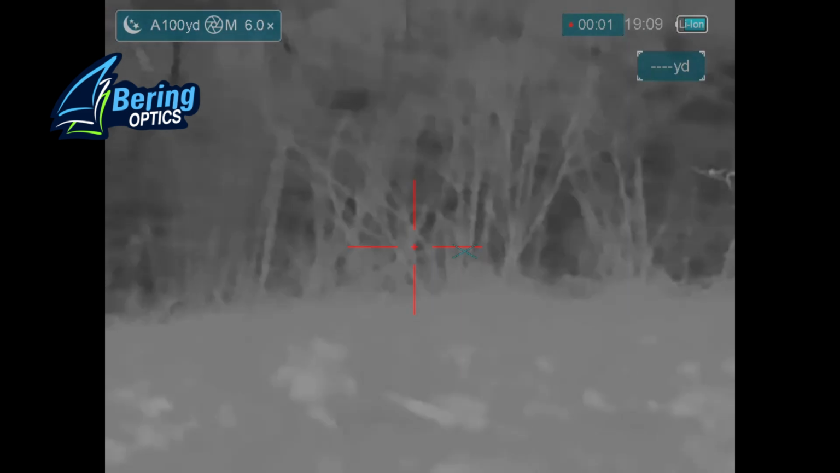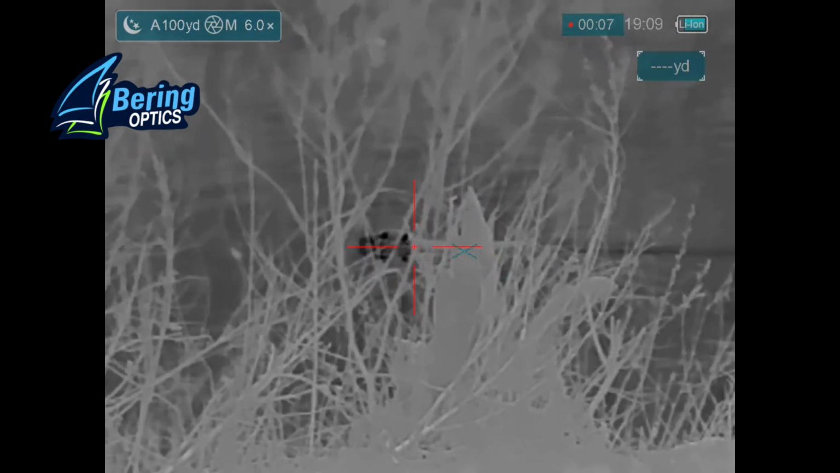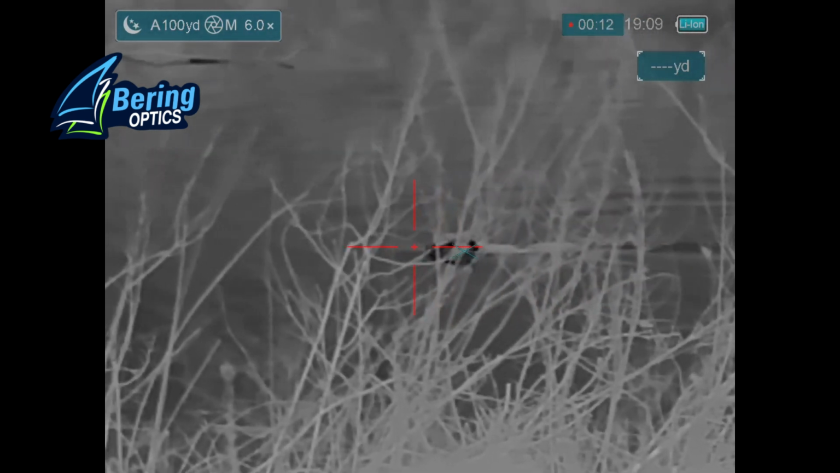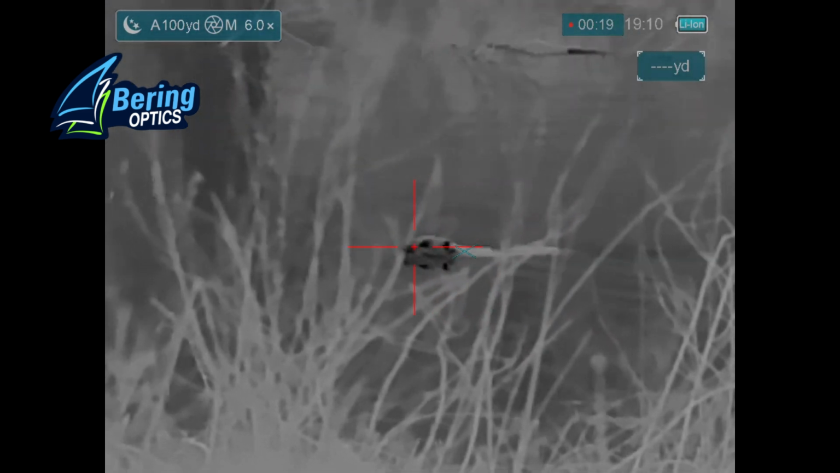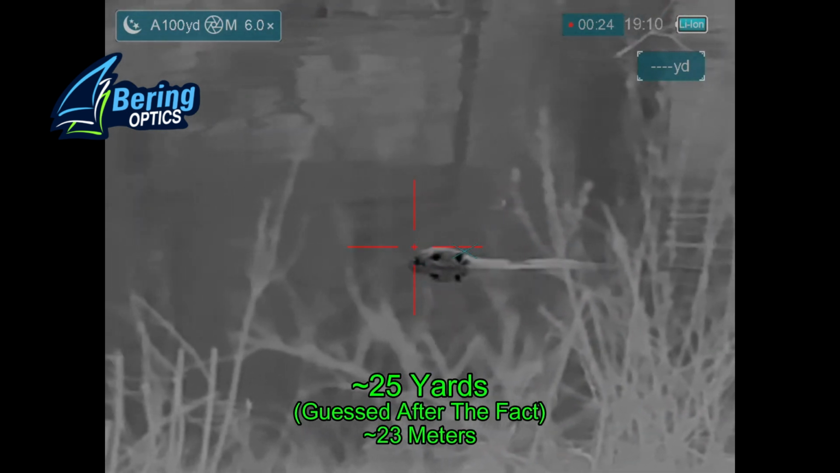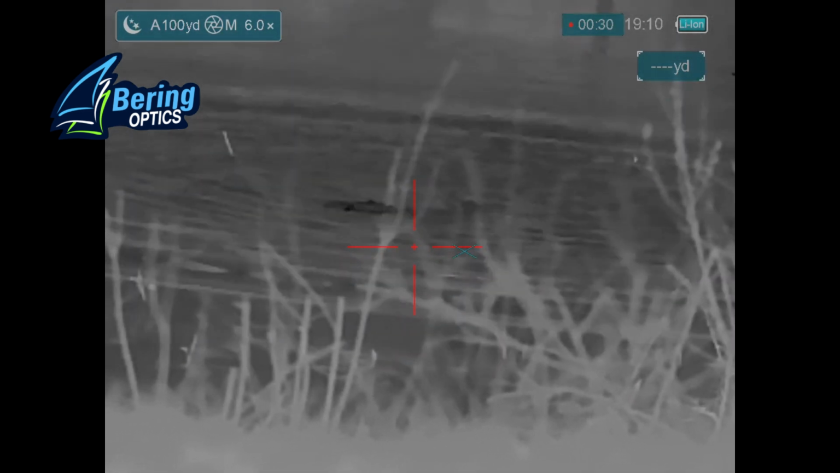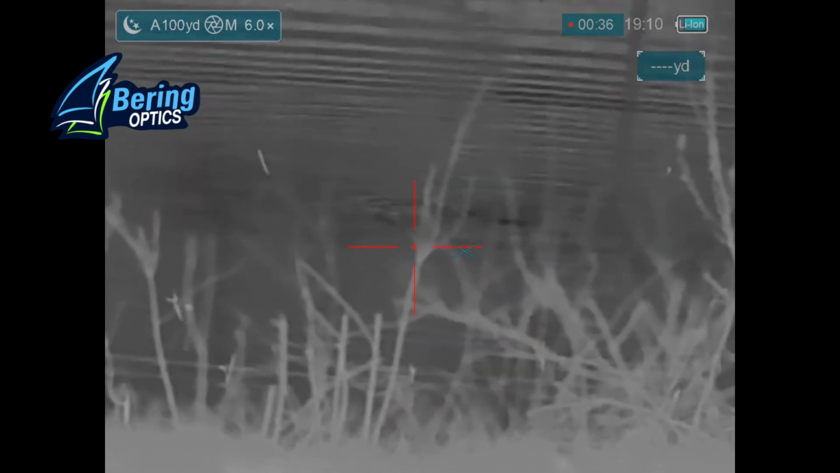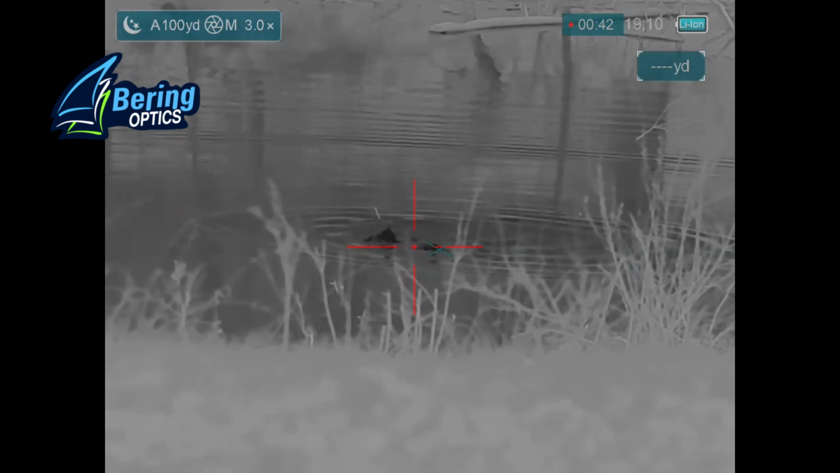About an hour later, I've got another beaver. There we are. And he's up close to the bank. I already know that the edge of the bank is 20 yards from where I am, so he's out there at about 25 yards or so, just guessing. Alright, here we go. Alright, we've got dark fluid bubbling up, probably blood, but it may just be hot fluids. Either way, that's going to be a kill. And the curly shuffle starts. There we go.